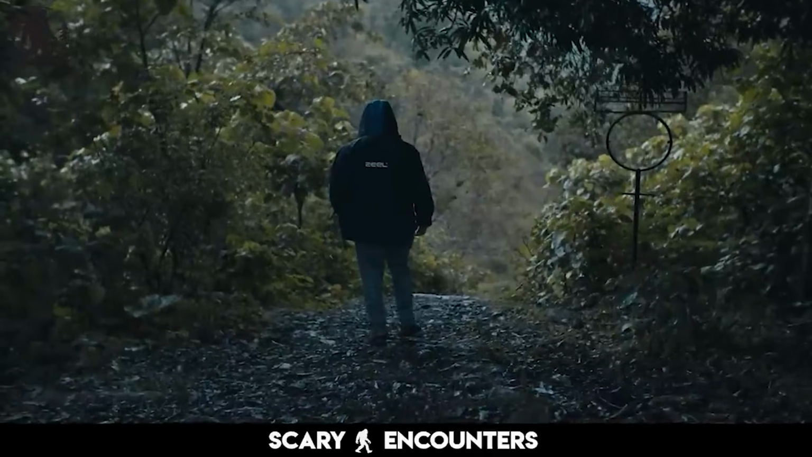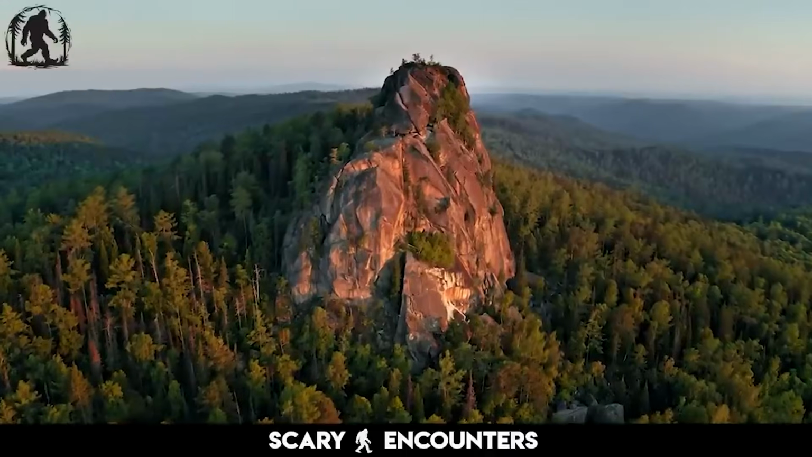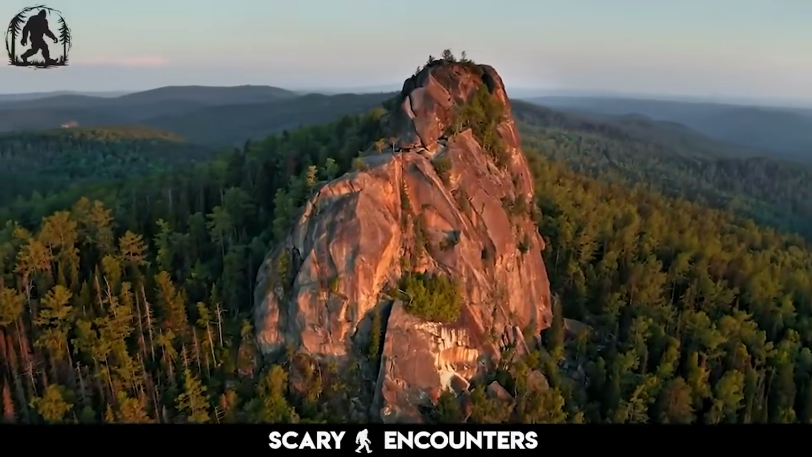The thick forest swallows whatever it was, and the sound stops entirely. With no time to investigate further, he pushes forward at a rapid pace, covering miles in record time to catch the last ferry off the island. Watch for yourself and decide if something more than just wildlife was lurking in those woods.